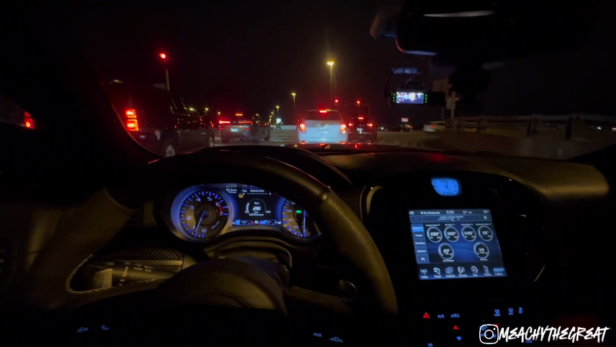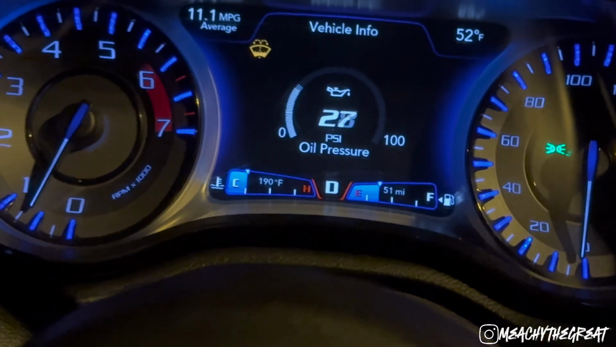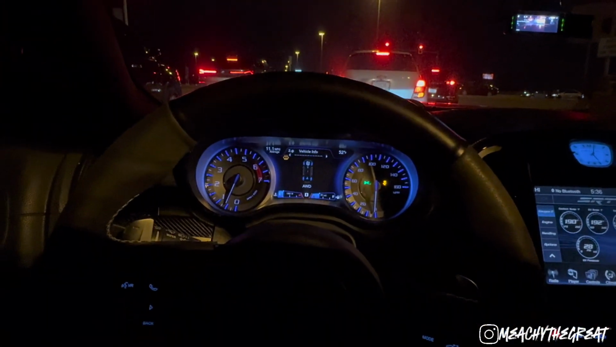Oil pressure. Is my oil pressure supposed to be... is that right? Okay, it goes up when I step on it. Okay, never mind.